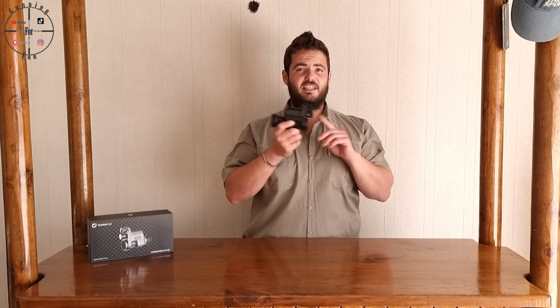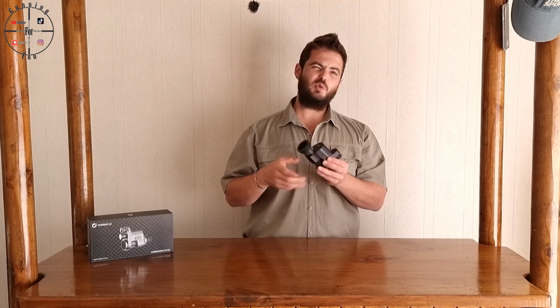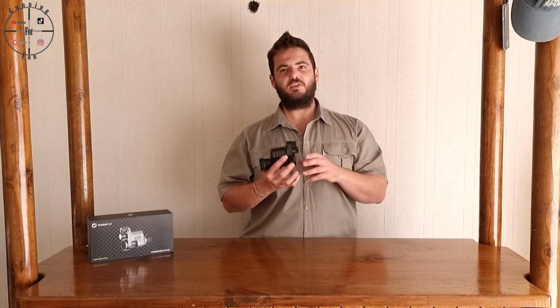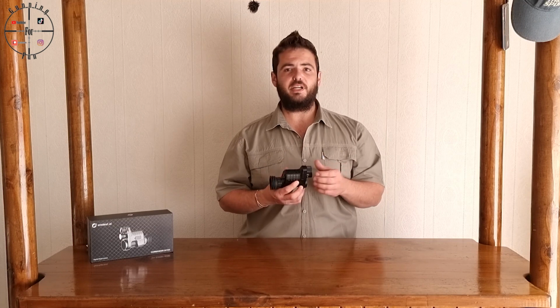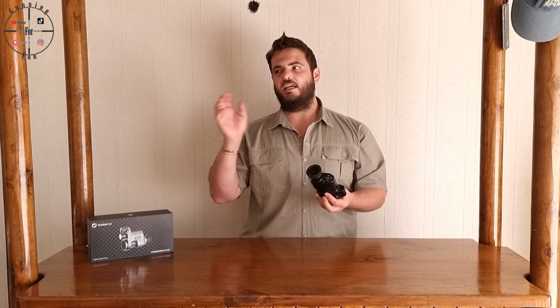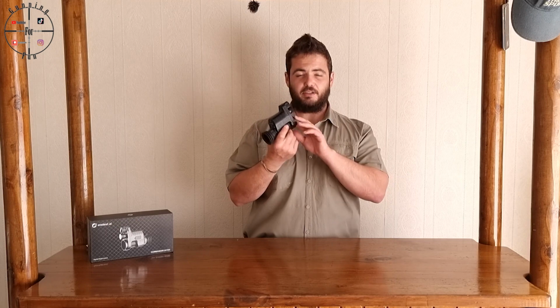Speaking about ranges, this thing goes past 200 meters. You can shoot gongs and stuff. I would say 250, 300 meters. You're pushing it at 300, between 200 and 250 is still pretty good. You can shoot gong there. I did just see for the fun. I didn't record that. But yeah, you can push this out quite far.